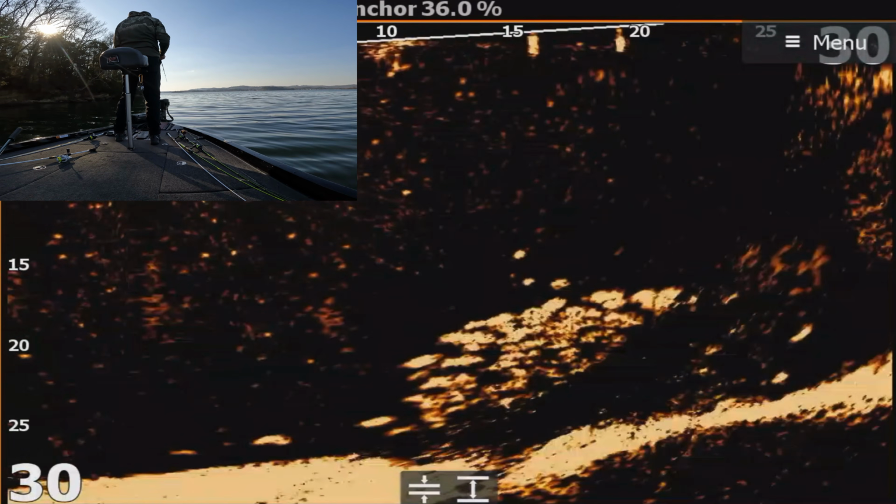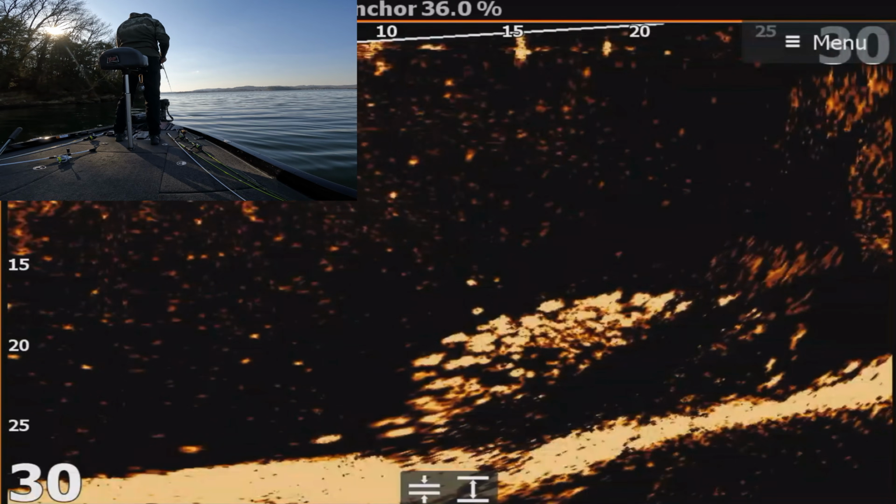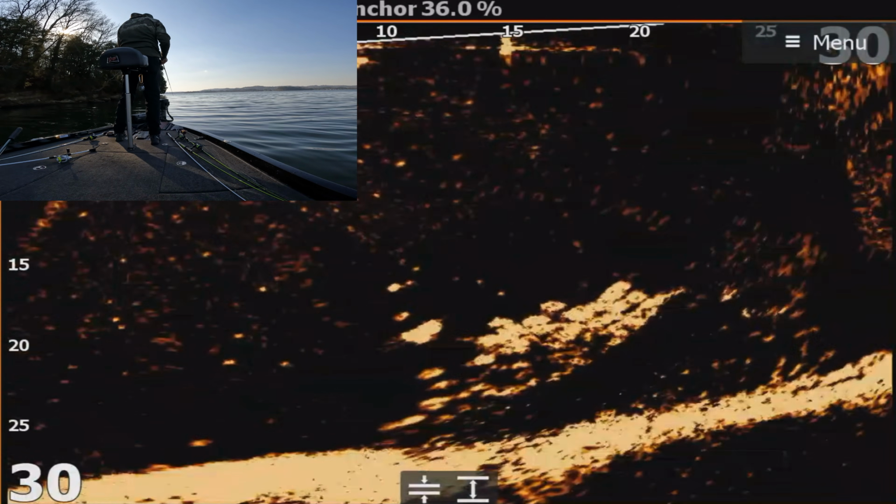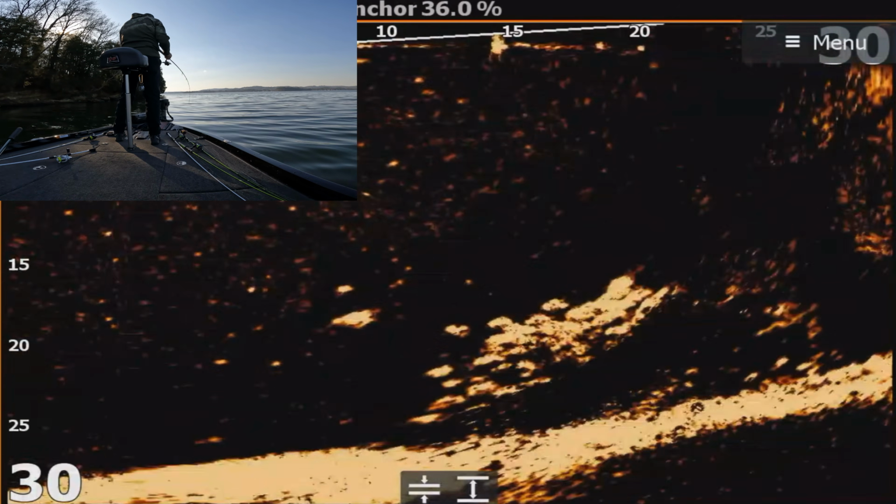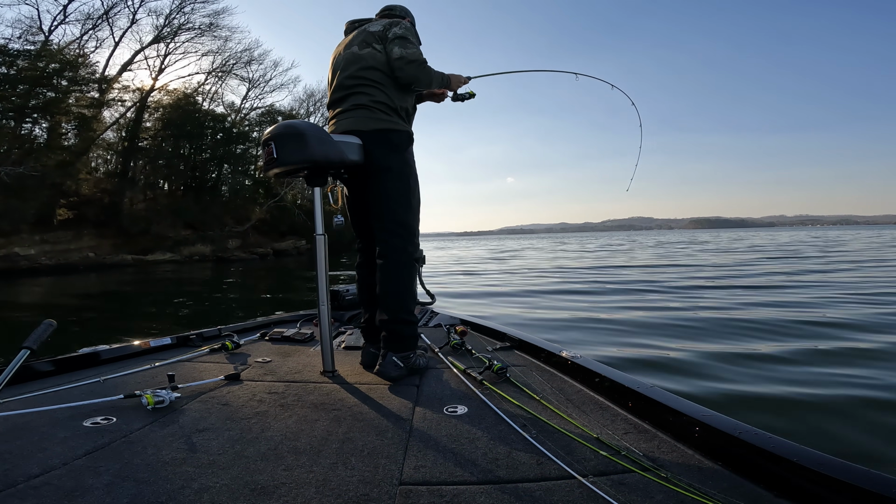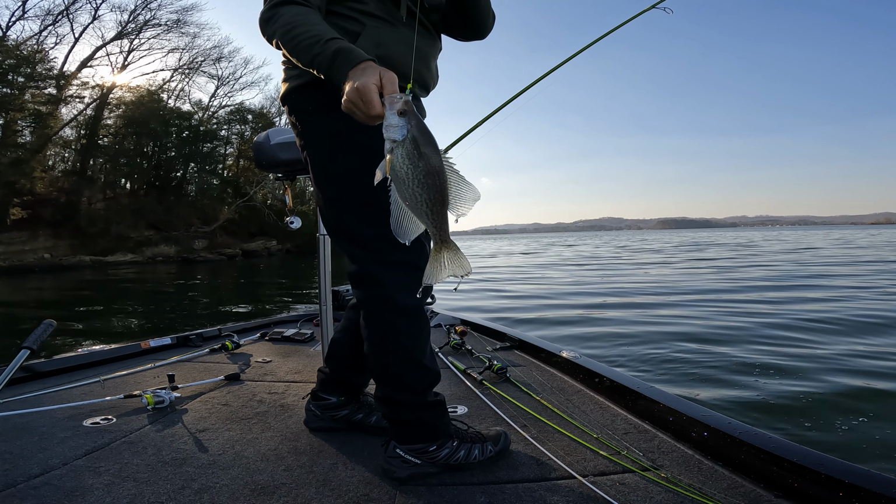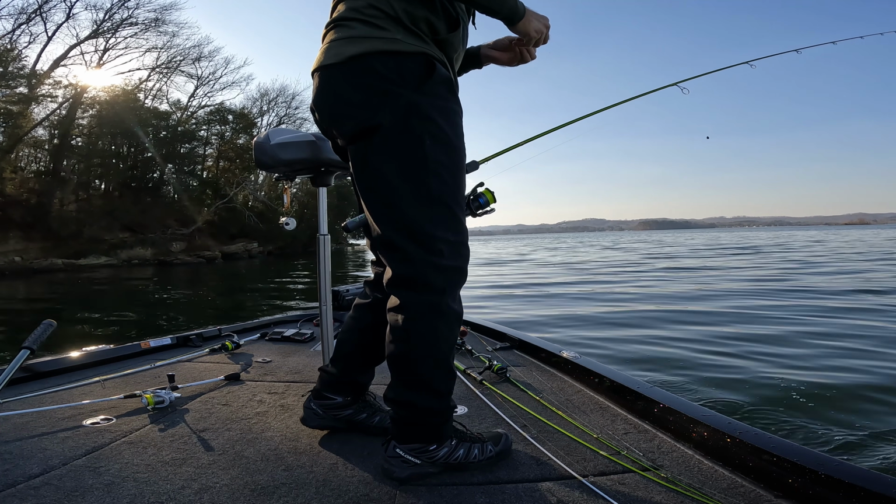Oh, he dropped it. All right, see if we can get a second taker. Almost always one at the end of the pile willing to come up after it. Just a couple of them. Got him. Yeah. Oh, it's a good one. Another good one. Not slab, but definitely if I was keeping them for dinner, that one would go.